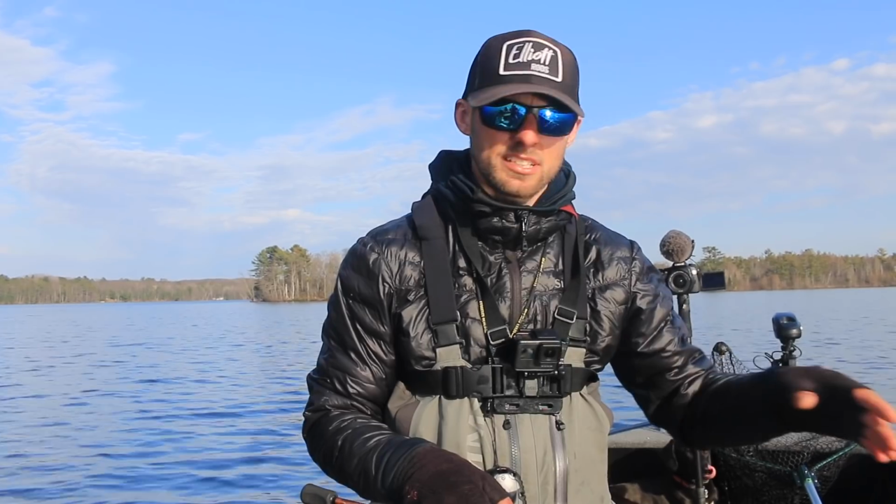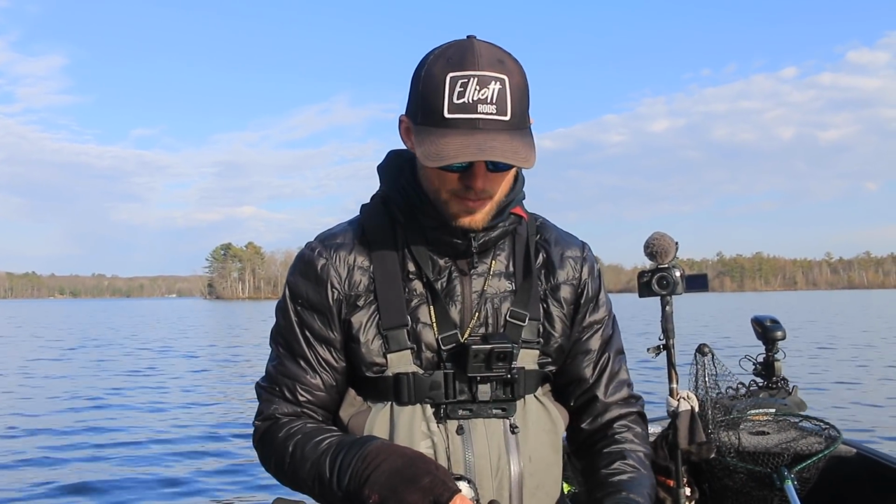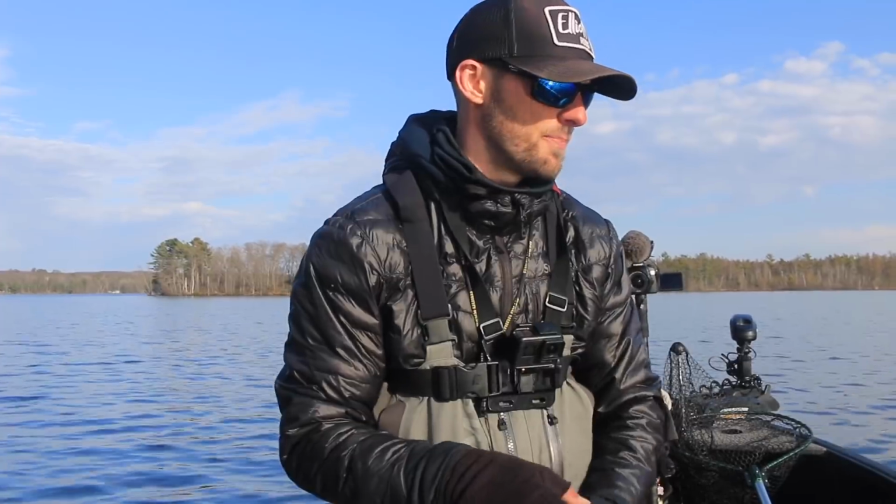Let's say it's 20 feet deep, all the fish are down 18. Well, then I'll set my slip bobber at like 16 feet. Give those crappies something to look at up high. So it makes it real easy by dropping it right next to your sonar to see the fish, see your bait, and know exactly how deep to set that thing up.